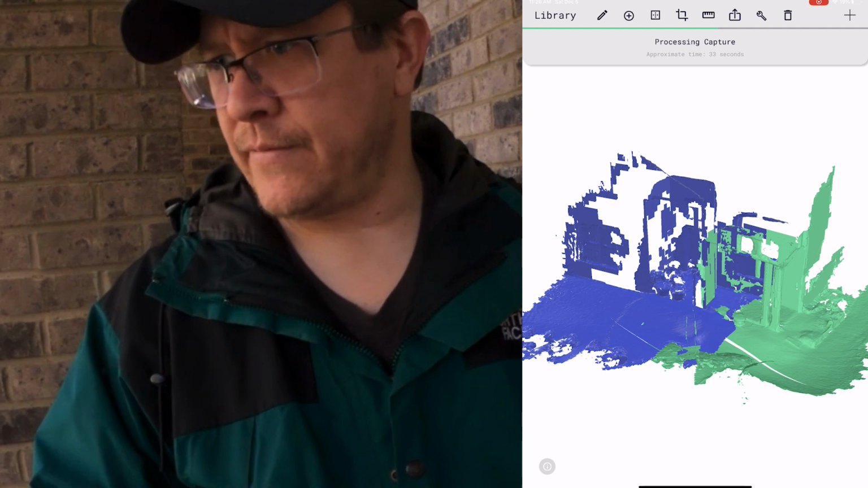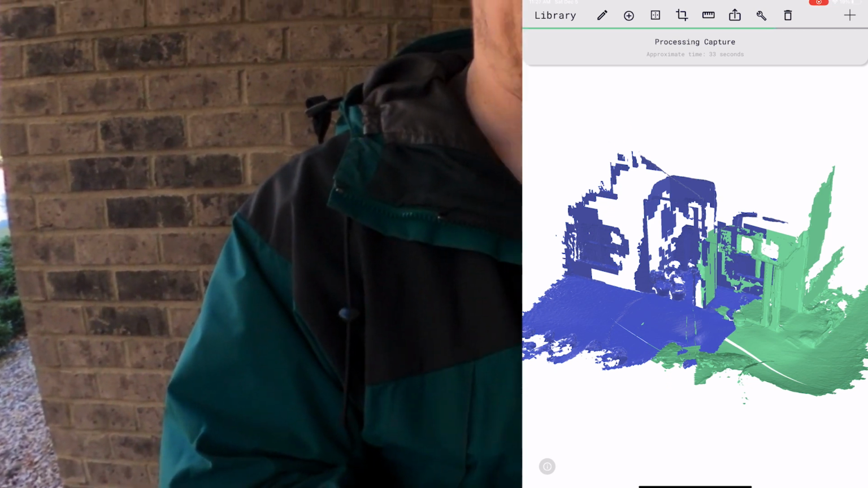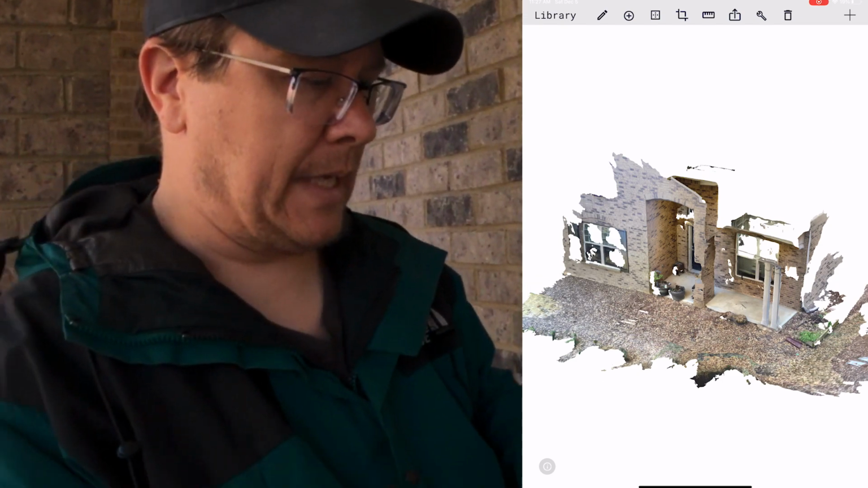You know, the light is really even out here. There's not many bright areas. So I'd be interested to see how this picks up when it's extremely bright outside. Probably better to do it on an overcast day.